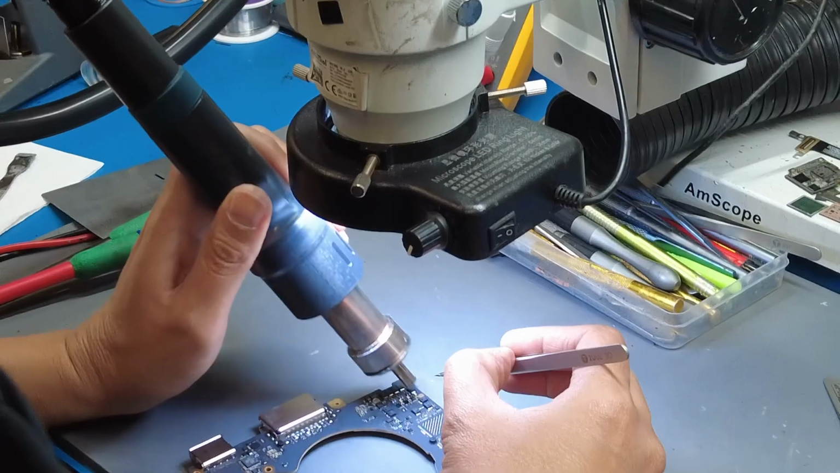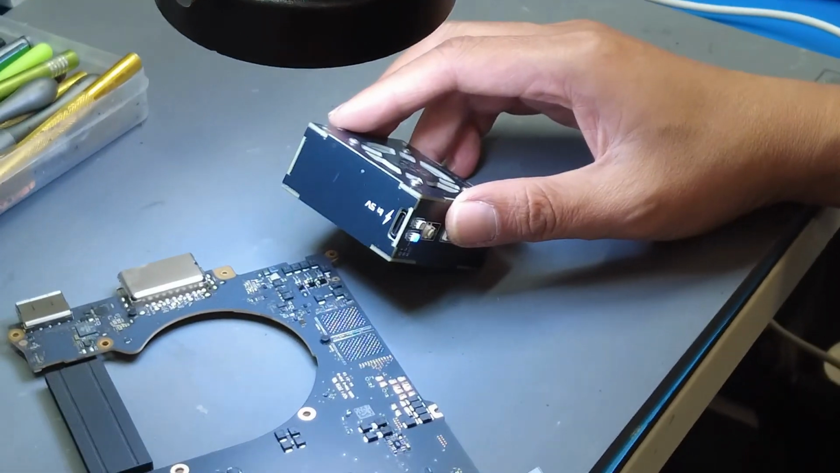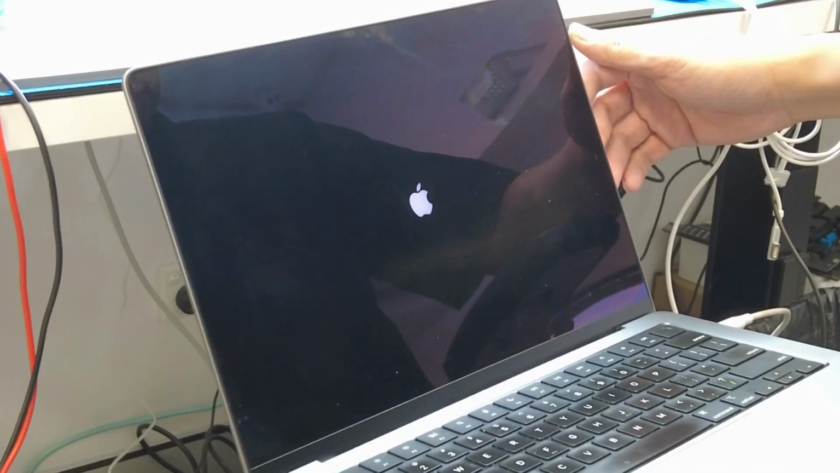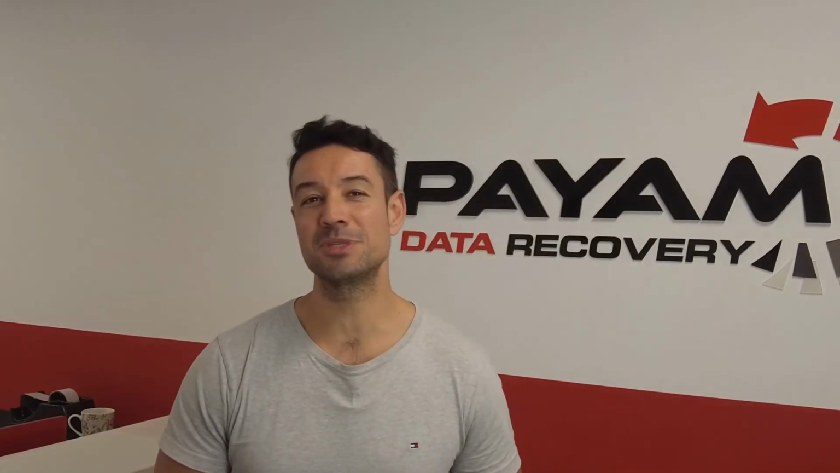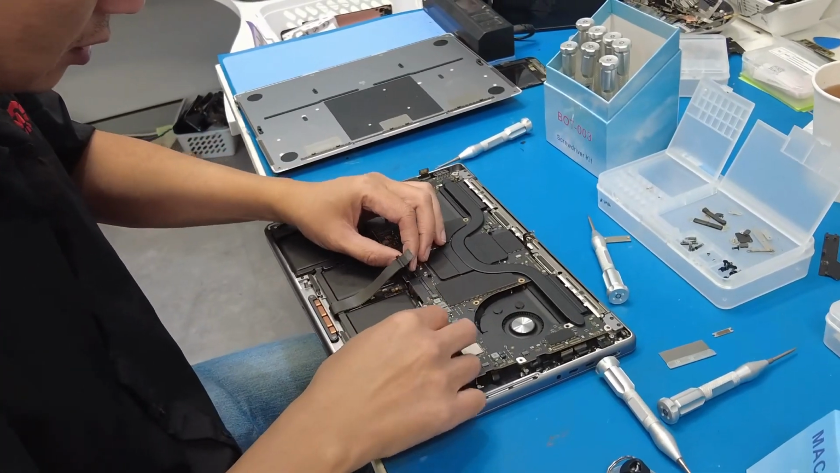The speaker amplifier IC had failed, creating the short circuit that had killed the laptop. Within minutes, he removed the faulty chip and replaced it. The MacBook worked perfectly, running like new. What could have been an expensive replacement became a precise repair, saving money and precious data.